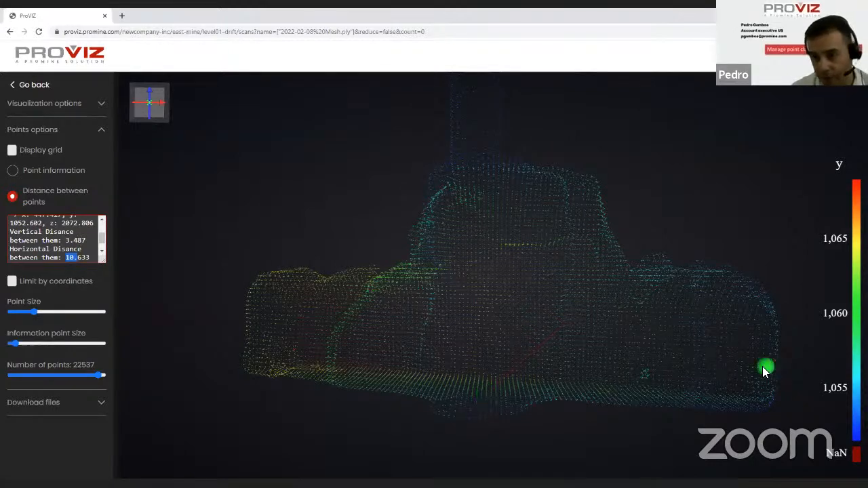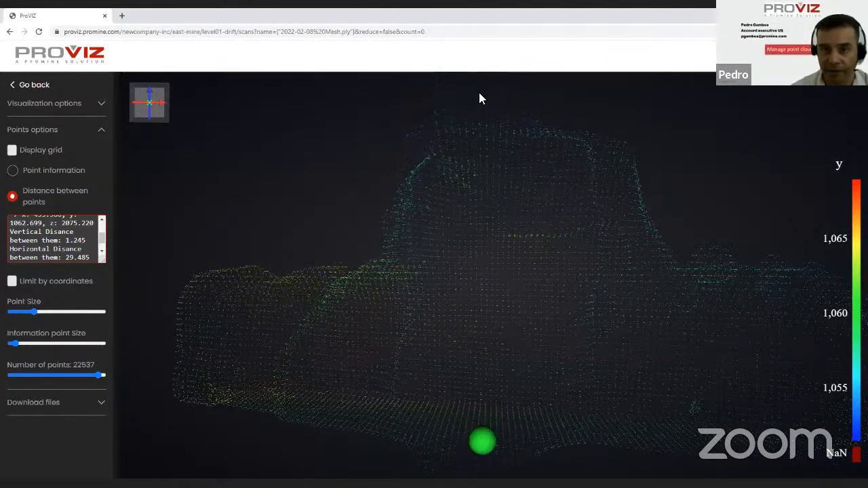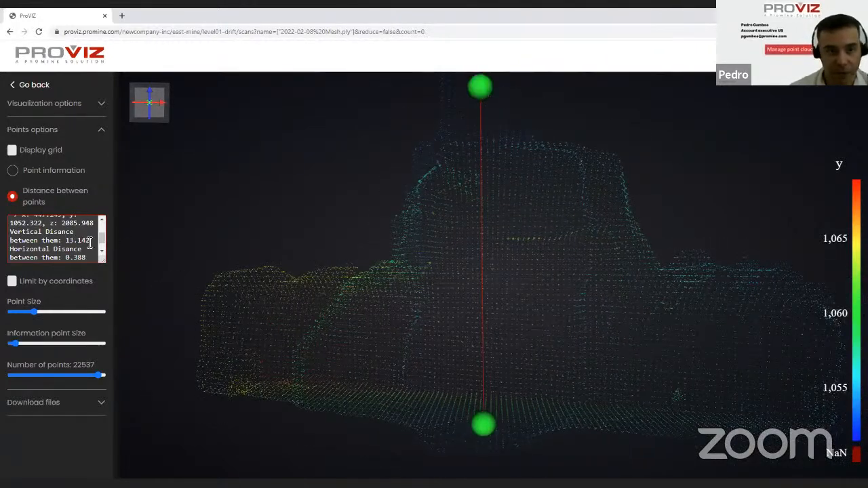Let me choose some points more separate. For example, these ones. We can see now that our horizontal distance is almost 30 meters. And if we do it in a vertical scale, we can see that our vertical distance is almost 13 meters here. Okay.